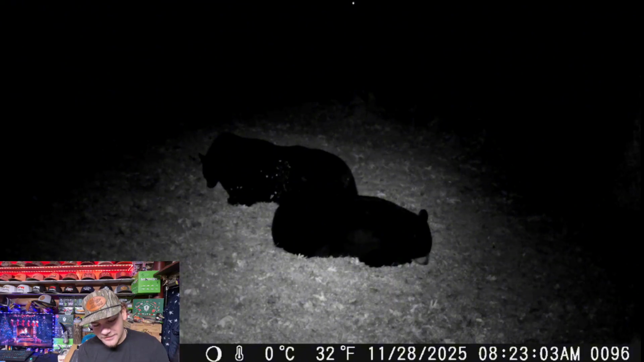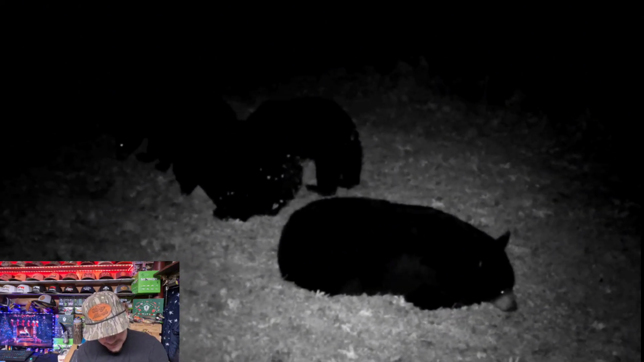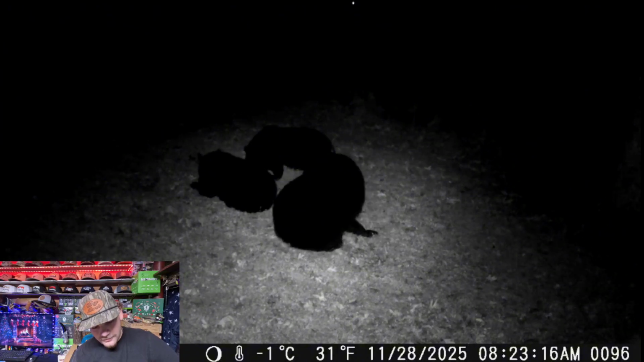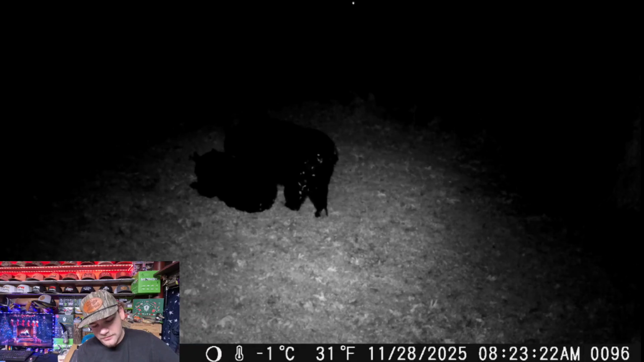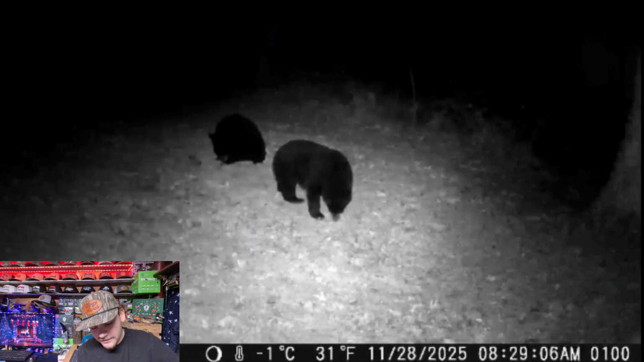Here they are again, just all huddled up a few minutes later. Yeah, there's 3 babies back there if y'all can see that. It's kind of hard to see with the night vision on the camera. And there's the mom, who will probably just lay down there for hours. I'm wondering if this is the night they got the camera, because this is the 28th. I think they got it a little later, maybe in December.